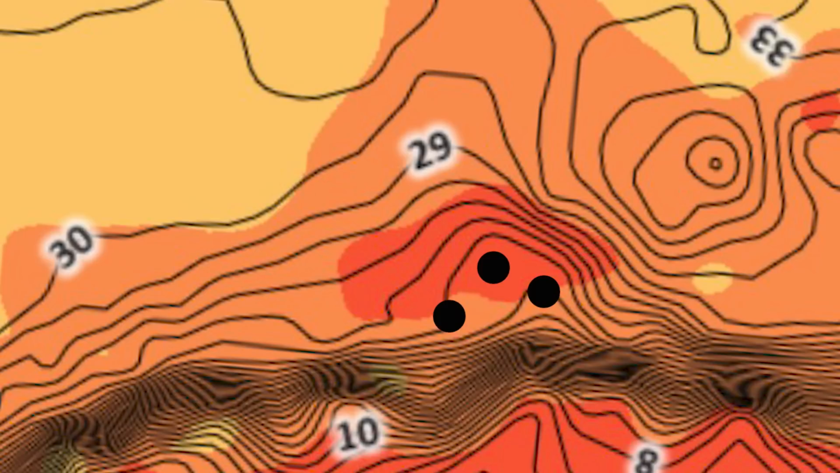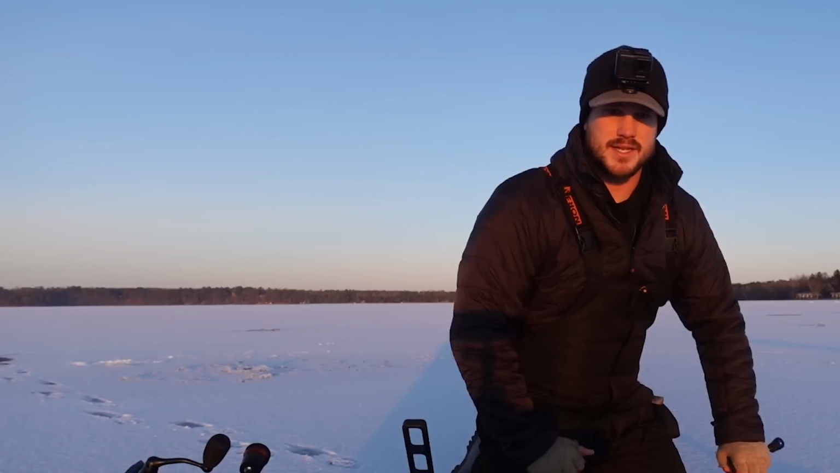So I have some holes drilled up shallower. As the night goes on, we might move up on top of there a little bit more as well. And so that's kind of what we're working with here.